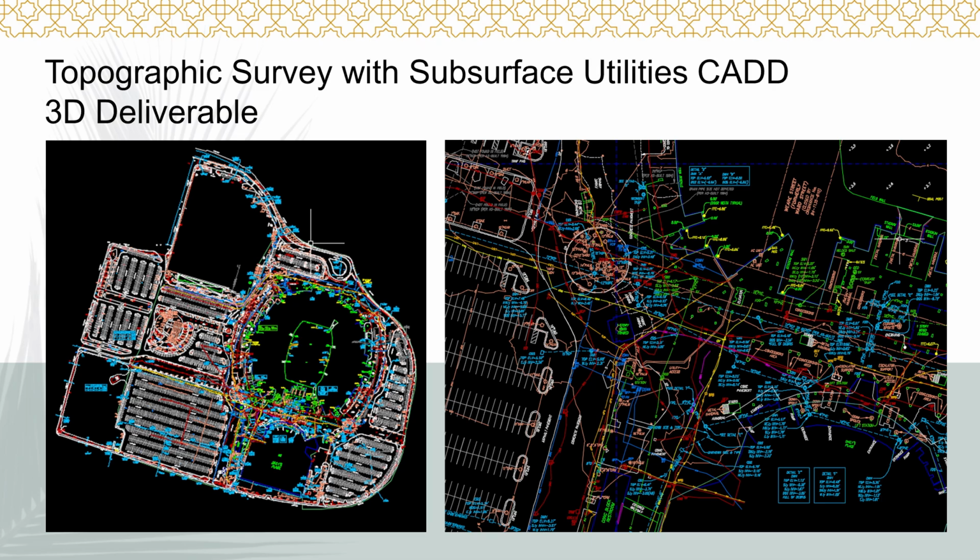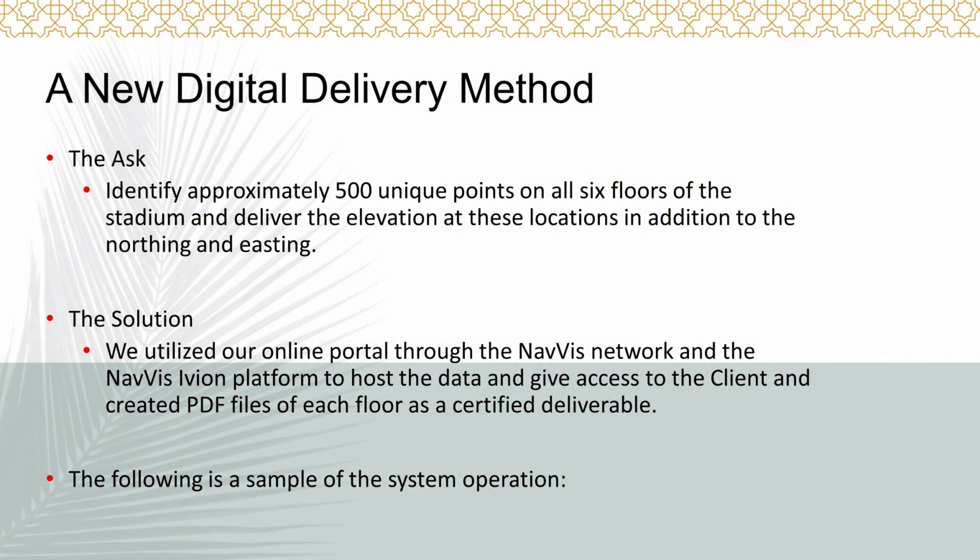So the surface and the model that we supplied to the engineers and the architects was good, and it gave them everything they needed for their design, but they also wanted some additional work done. I've talked about the extra scope. The ask was that they had identified 500 points throughout the stadium that they wanted XYZ on. They wanted to know the exact location in our grid system, plus the elevation of each of these locations. These 500 locations were scattered on all 6 levels of the interior of the stadium. Some of them were in offices, some in utility closets, some in hallways.